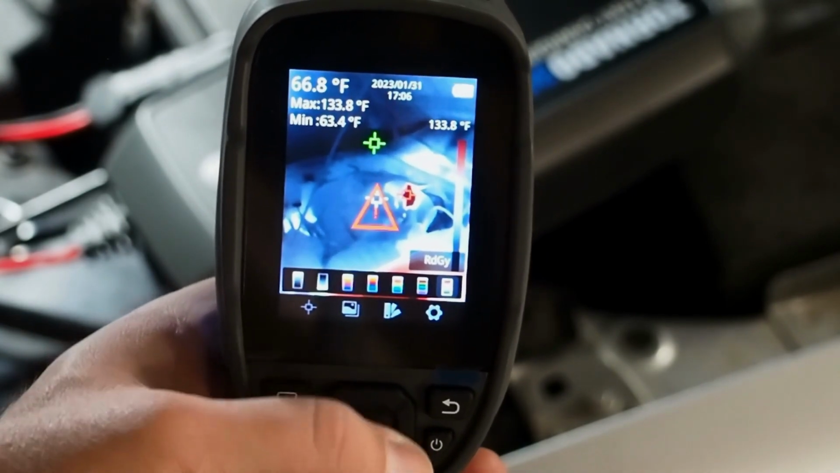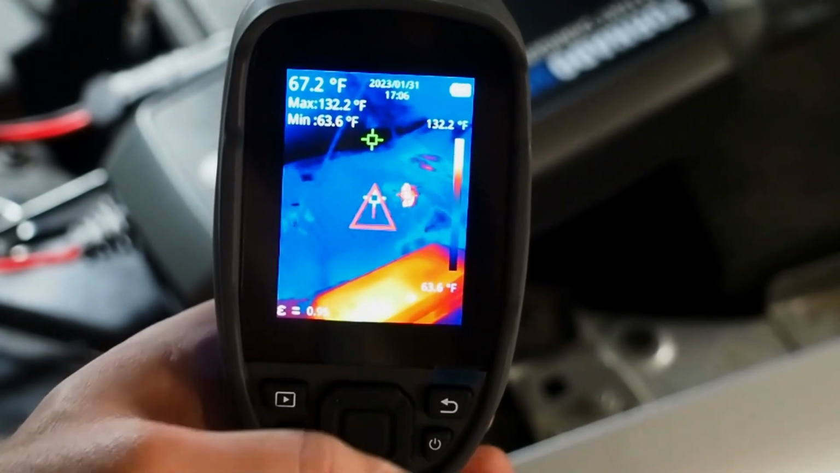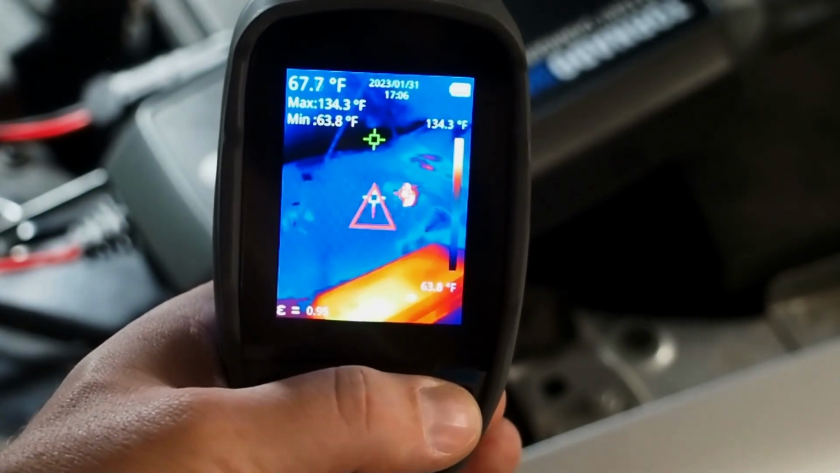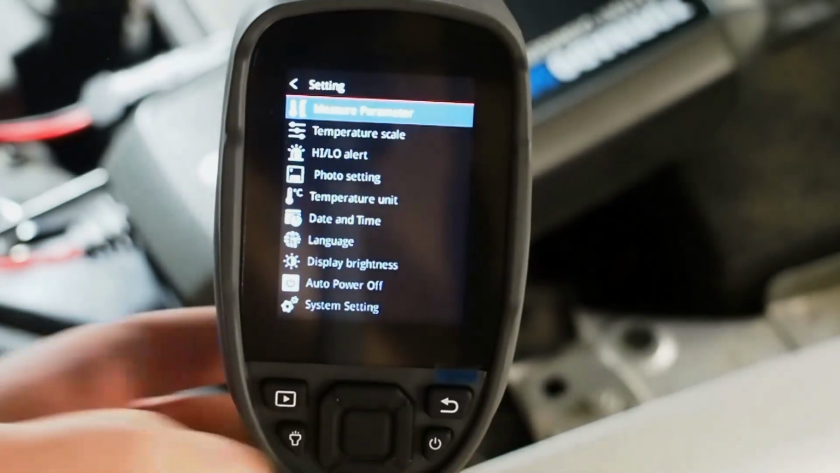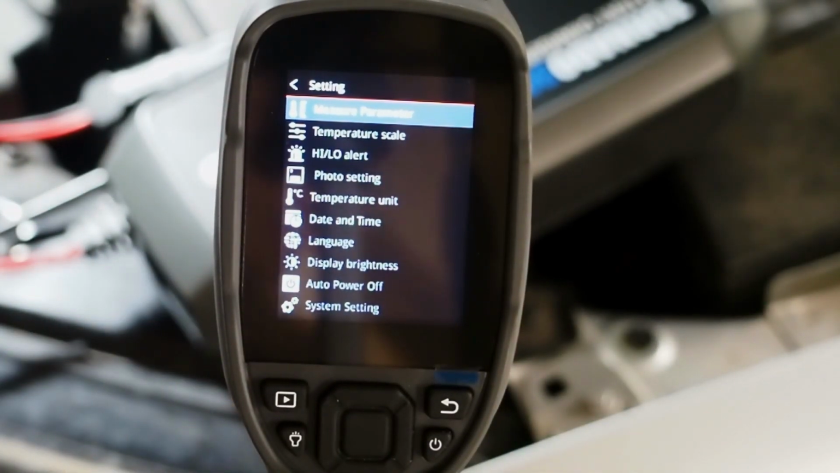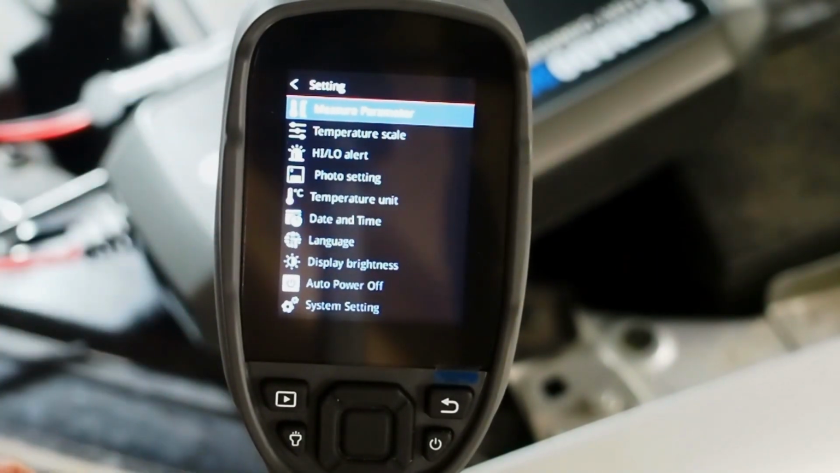So pretty sweet to be able to have access to all of these different settings. Again, lava just happens to be the default I typically stick to. So then we can go into our settings menu, and we'll give you a rundown of all the different stuff we've got access to here.